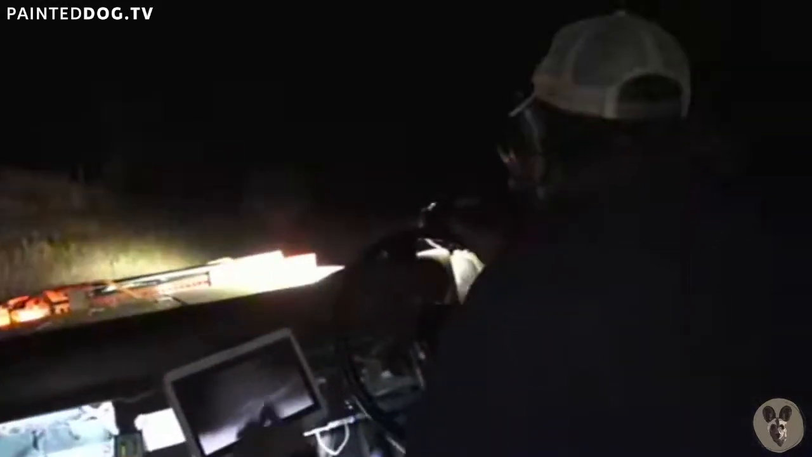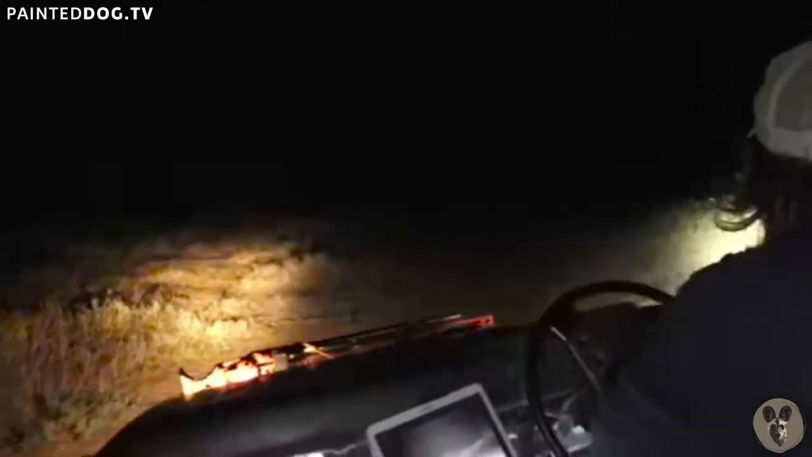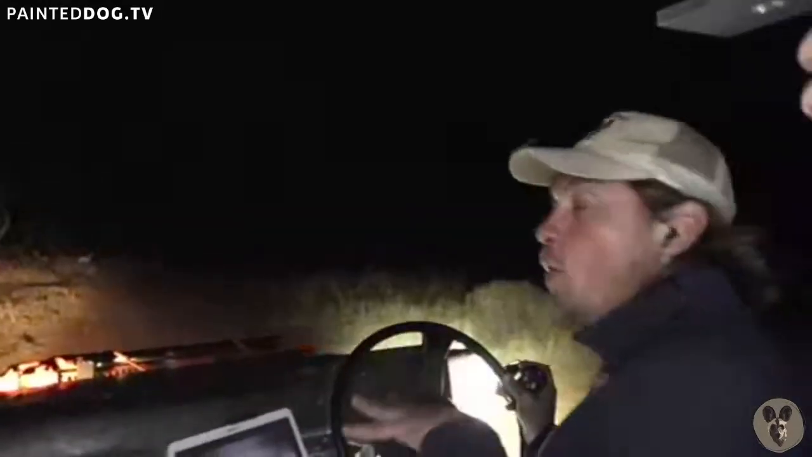And of course our wonderful torches from Lead Lenser, so I can see what I'm doing. I really do hope we find one of the small carnivores.